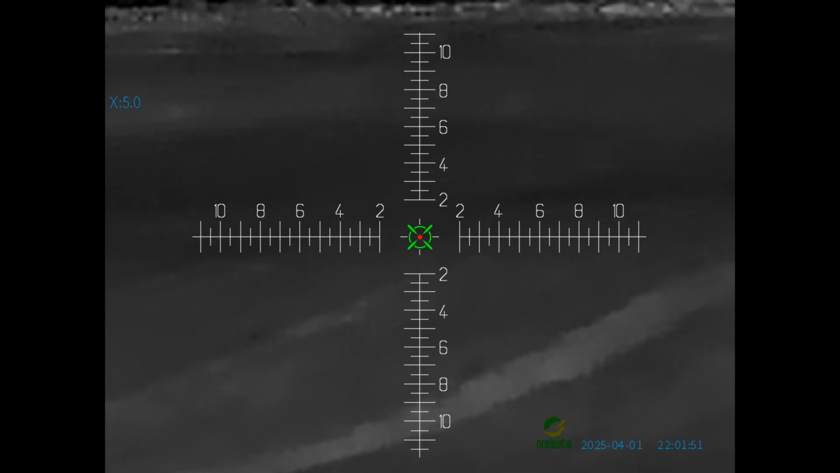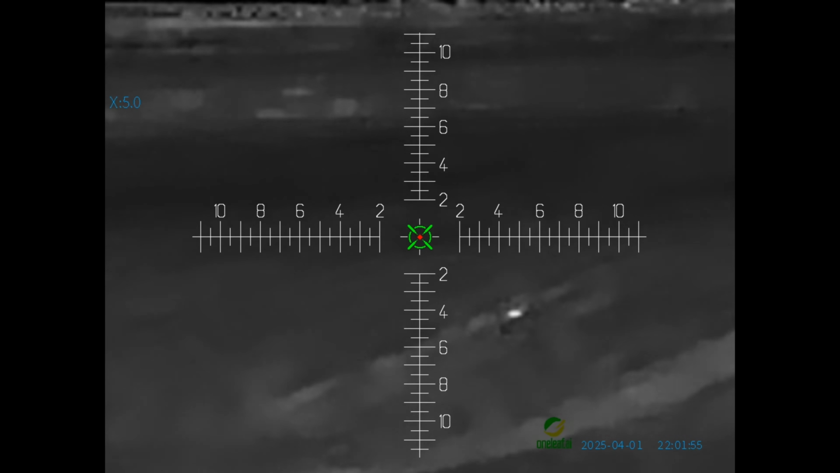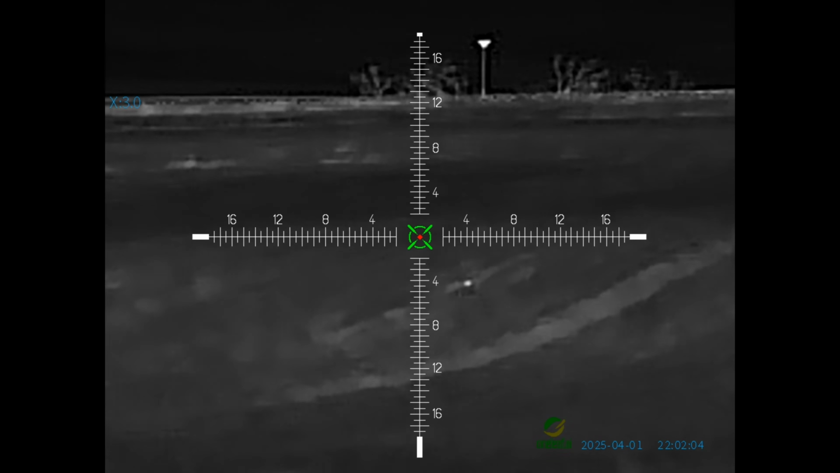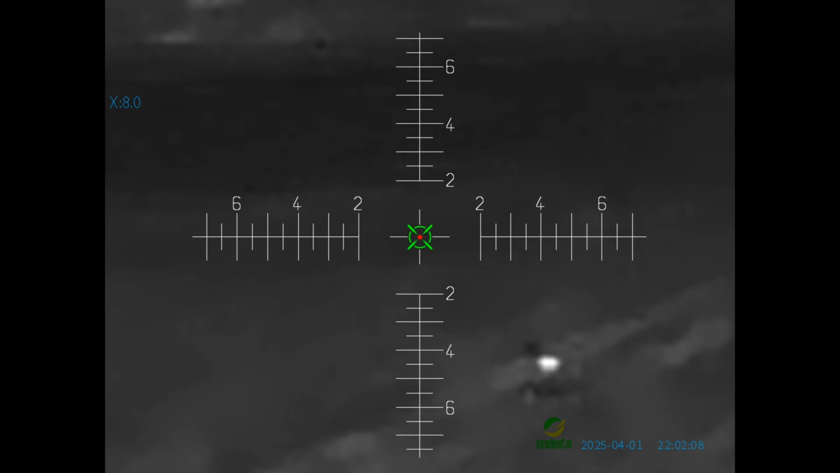So other than just being a little heat blob on the screen there, it's kind of hard to see that guy. But it does pick them up, and the distance on that's like 400 or 500 yards out there, and you can still see it glowing. It's just hard to make out what it is because it's so small. That said, you can still see here, you could definitely still make a shot on that.